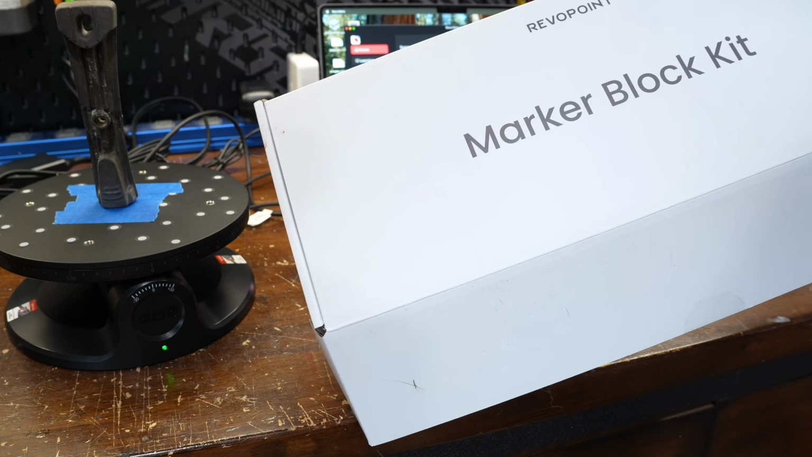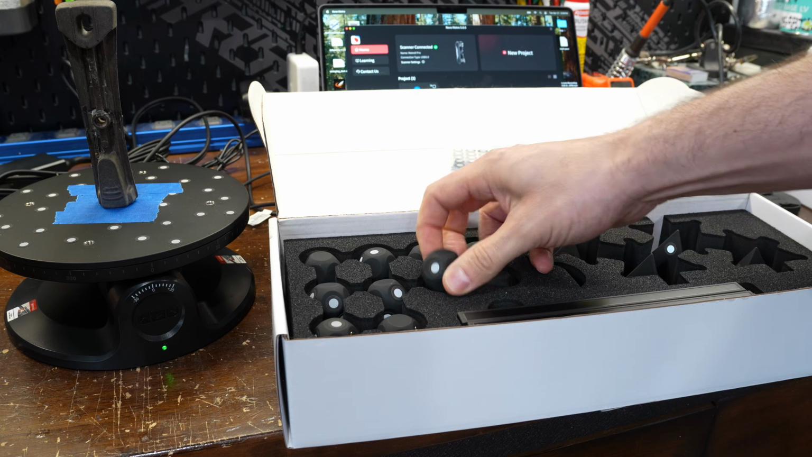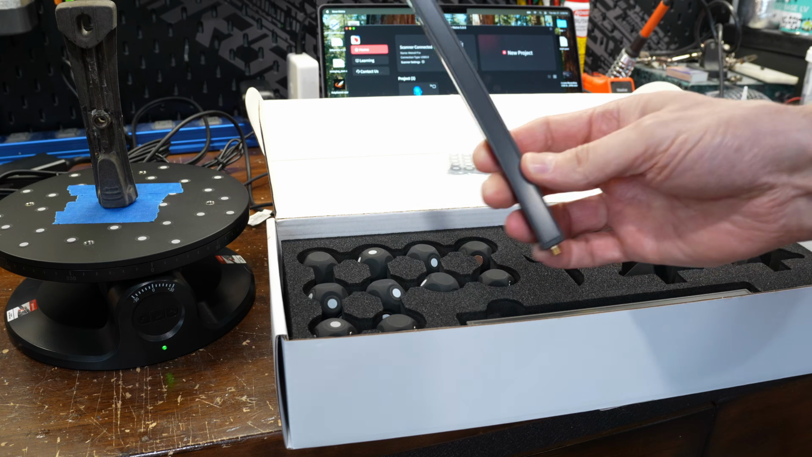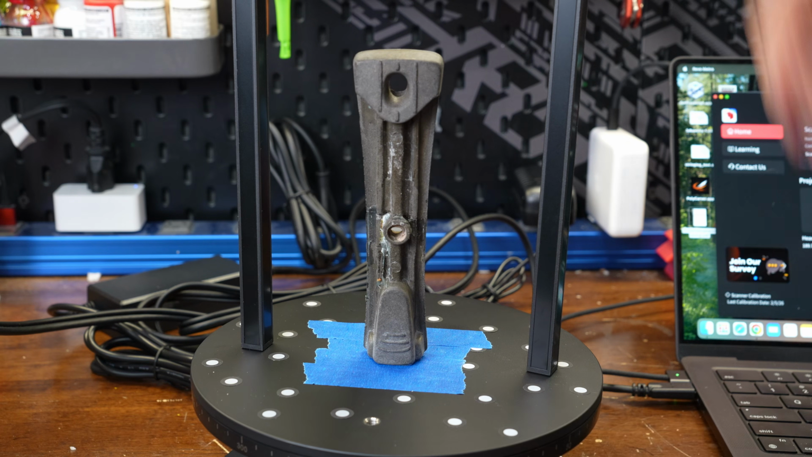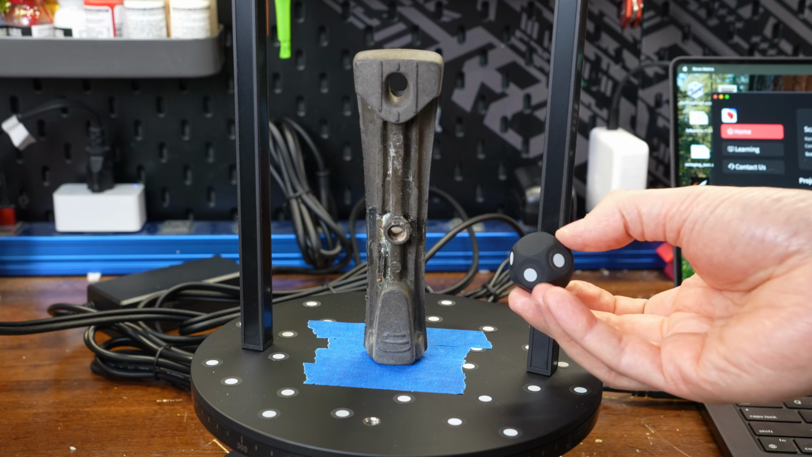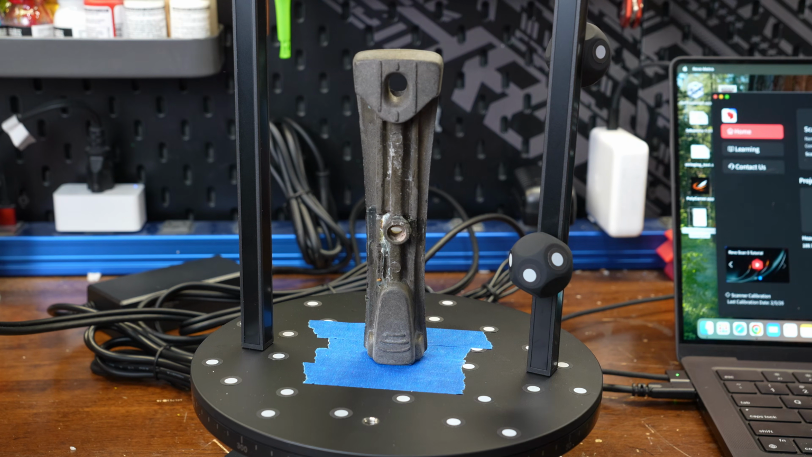I also received the marker block kit, which is a bunch of markers of different sizes that are used in laser mode. There are stickers you can place on flat surfaces, and then a bunch of other reusable marker blocks that can be placed around your object. In laser mode, the scanner uses these markers as reference points. As you move around the object, it tracks where these markers are to understand where the scanner is and where the laser is contacting the object.